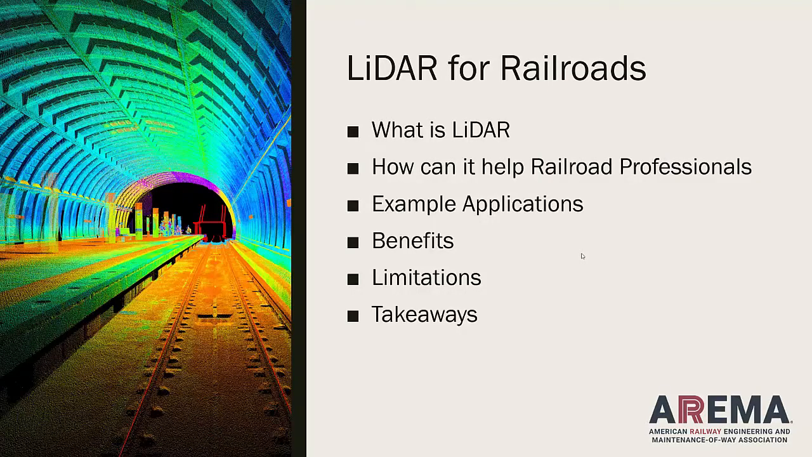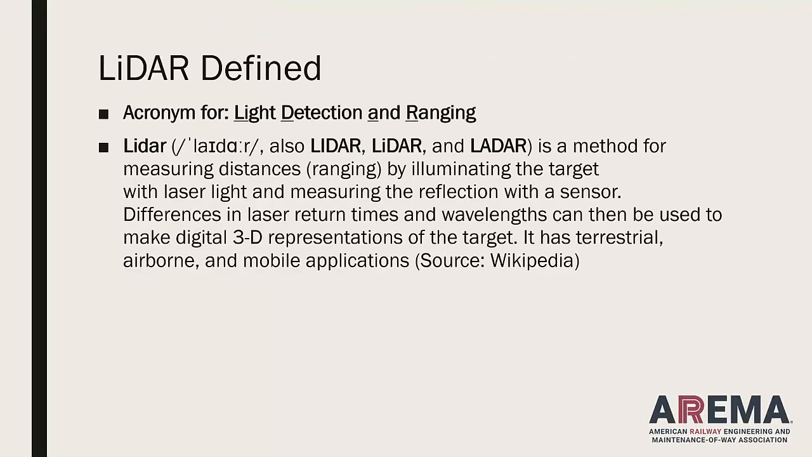So the agenda, real quick: we'll talk about the definition for LiDAR, how this technology can help railroad professionals, go through a few example applications. We'll talk about the benefits, limitations, and a few takeaways at the end of the session.